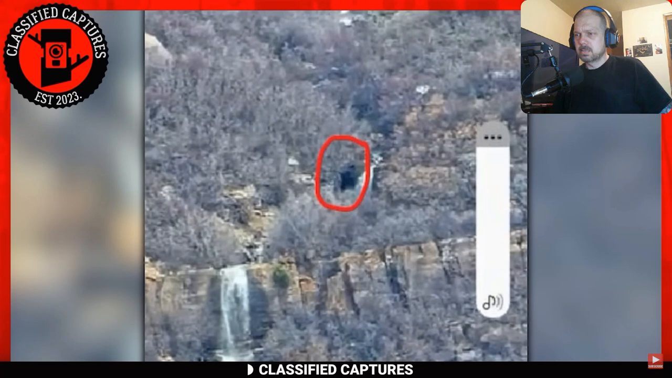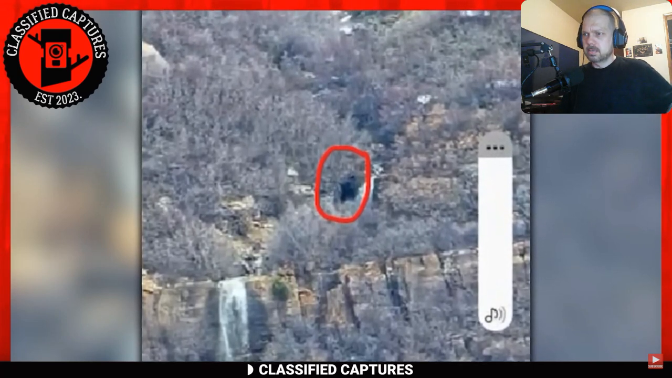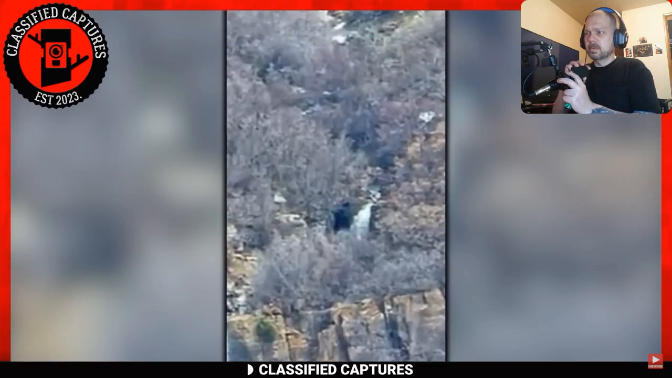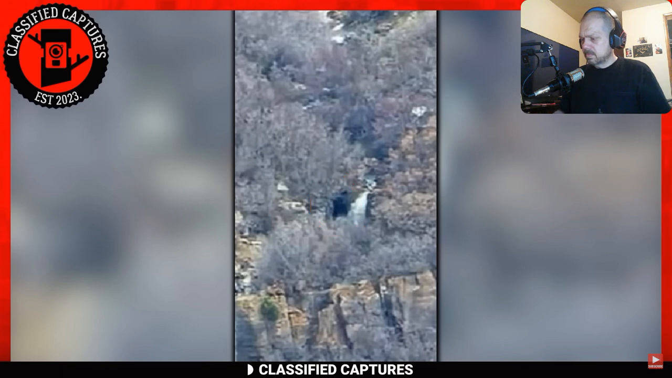A talented photographer snaps away, capturing the beauty of the waterfall in all its glory. Little did they know that they had an unexpected visitor in their frame. It wasn't until a friend took a closer look and pointed it out that the owner even noticed something unusual.